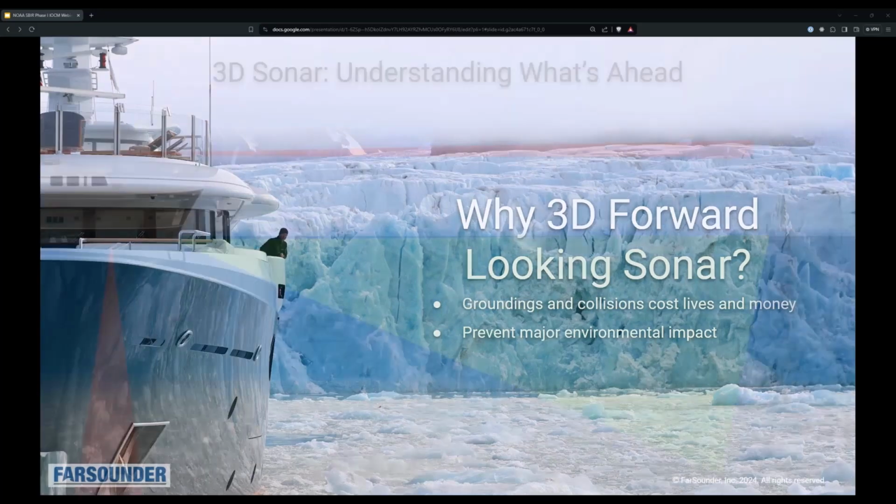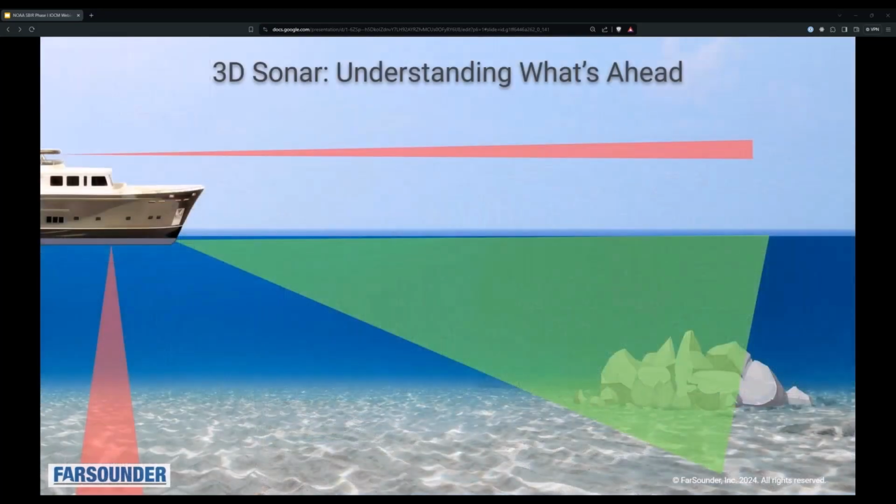To give a little more of an overview of how we're installed, we have a unique system. It's installed on the bow looking forward. Depending on the product that you're using, it goes between 350 meters out to 1,000 meters. We're usually about a meter down on the bow, and it looks up to the surface and also down to the seafloor.